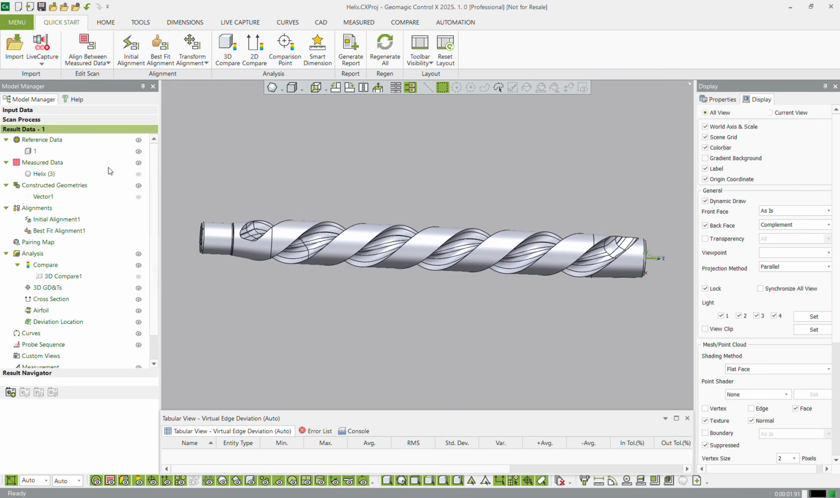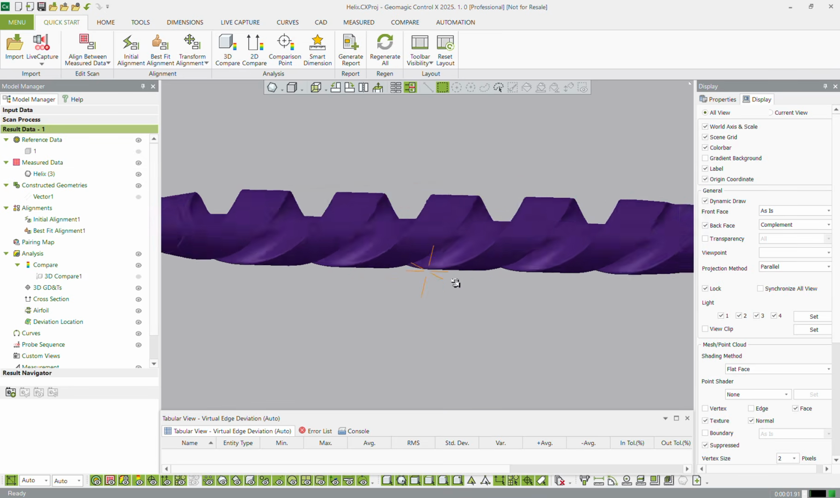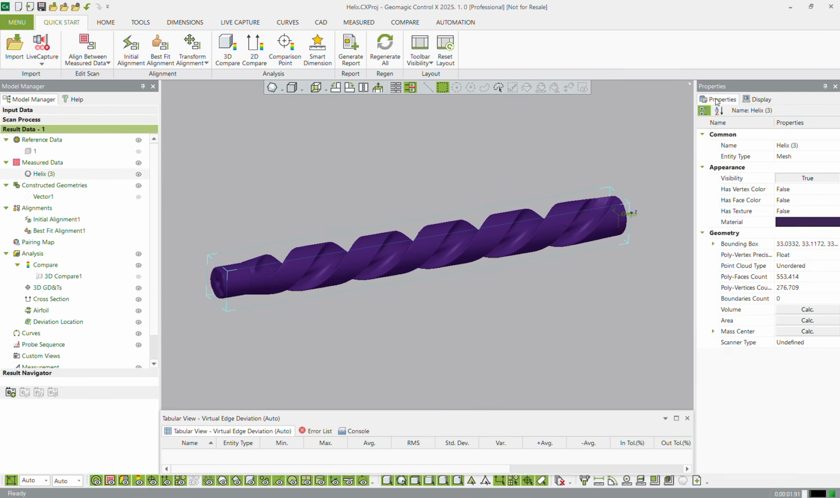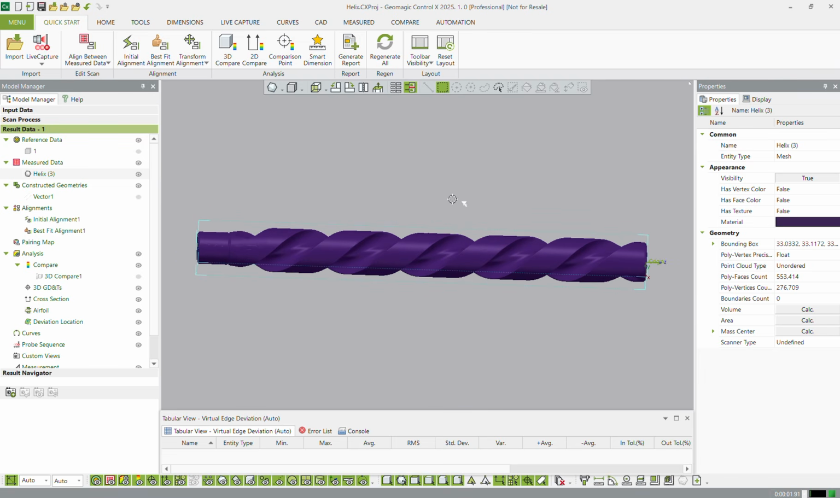Okay, so we've got our CAD data. You can see here it is in silver. I can turn that off, and I can turn on my measured data. This is the scan data. Now, a little hack for you guys, if you come to the Properties tab, if you want to change the color of this, I like the purple, but it's a little bit dark.